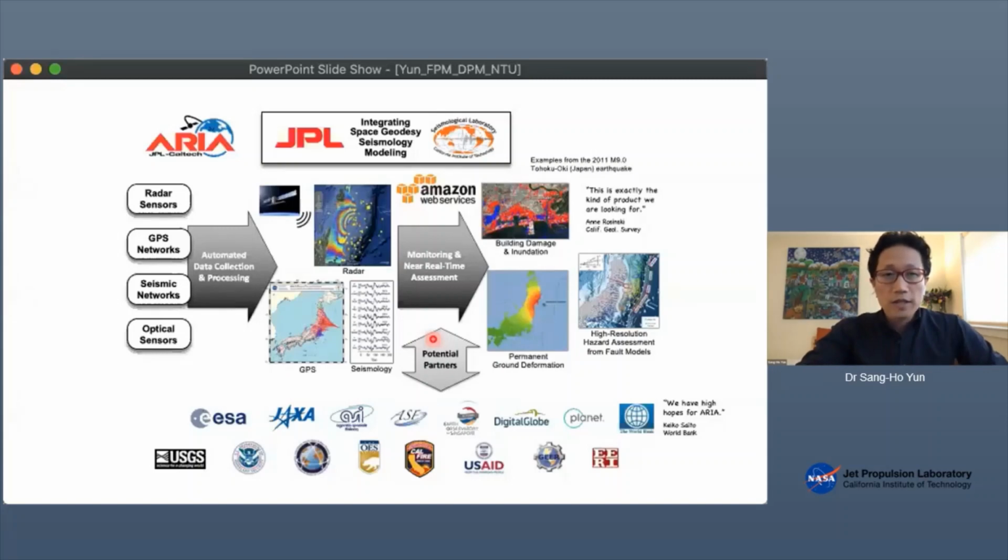So with that deluge of SAR data, more than a decade ago, at JPL and Caltech in California, we started building this system, and we called it ARIA, or Advanced Rapid Imaging and Analysis Project.